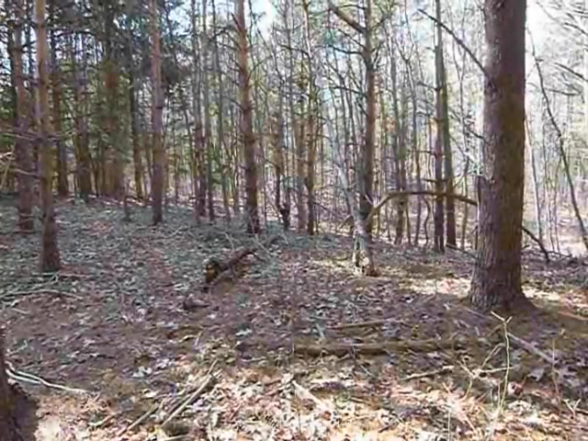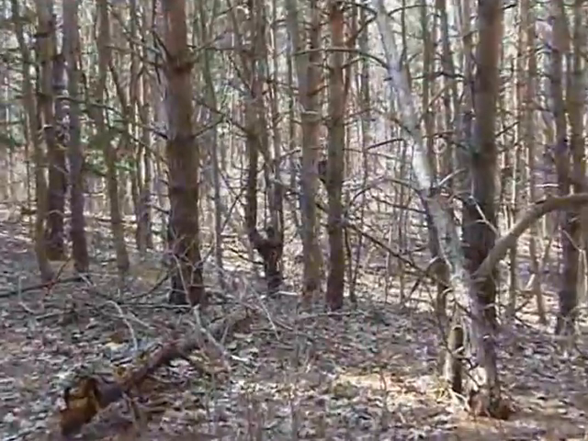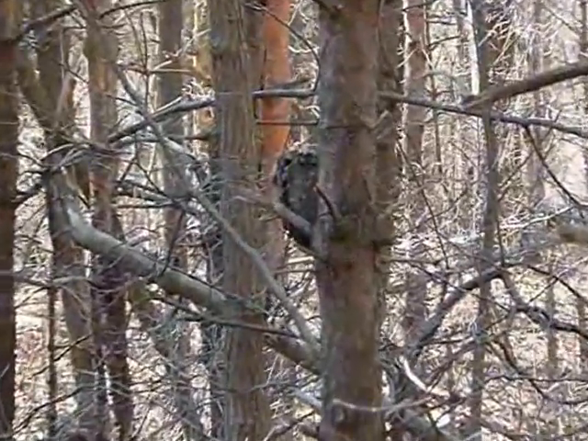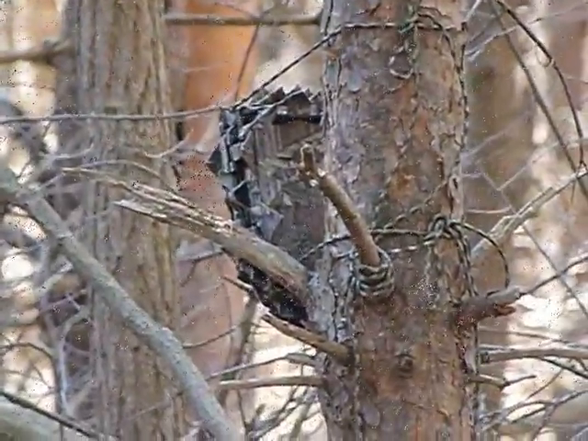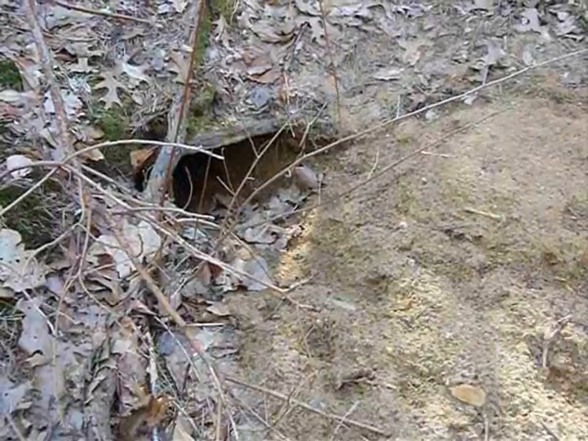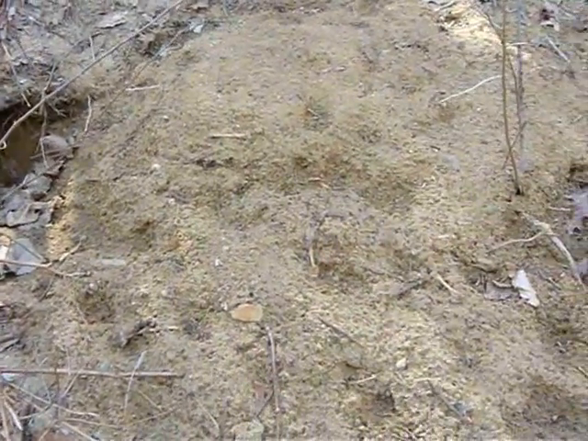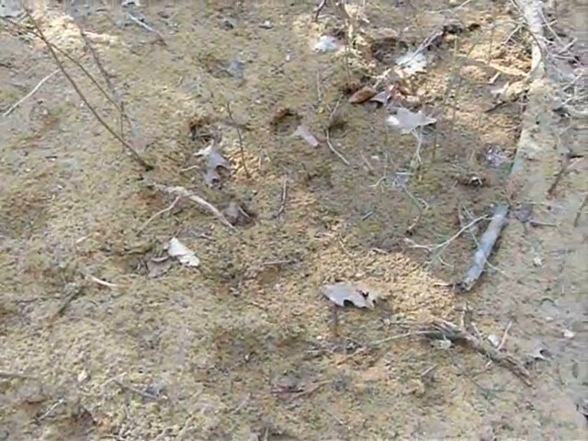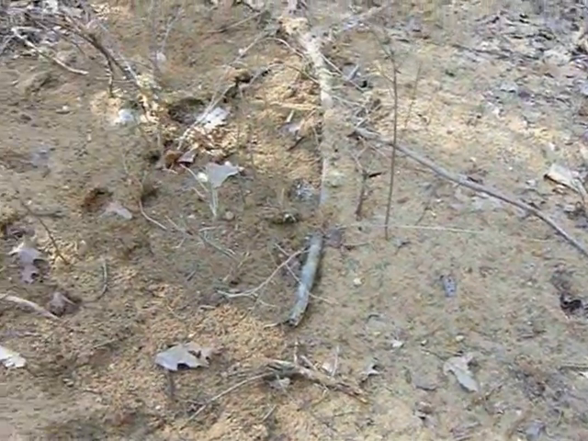Well, the good news is the camera is still there. Well, I'm not noticing any fresh tracks. We did have a pretty good rain yesterday, though. The only fresh tracks, there's actually a set of deer tracks right behind me. So,